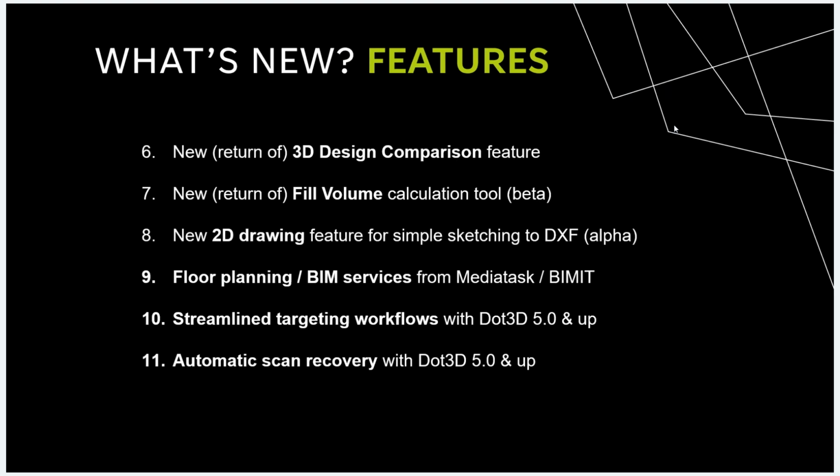And the last thing anybody wants is to suddenly lose all that data because they accidentally answered a phone call or ran out of battery or something. So we've now built in some intelligent technology to automatically back up your Dot3D scan, not just after scanning, but periodically throughout the entire scan process.